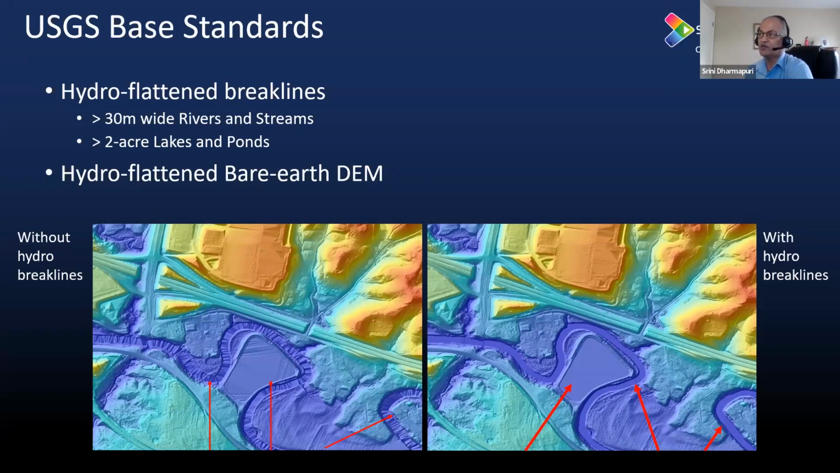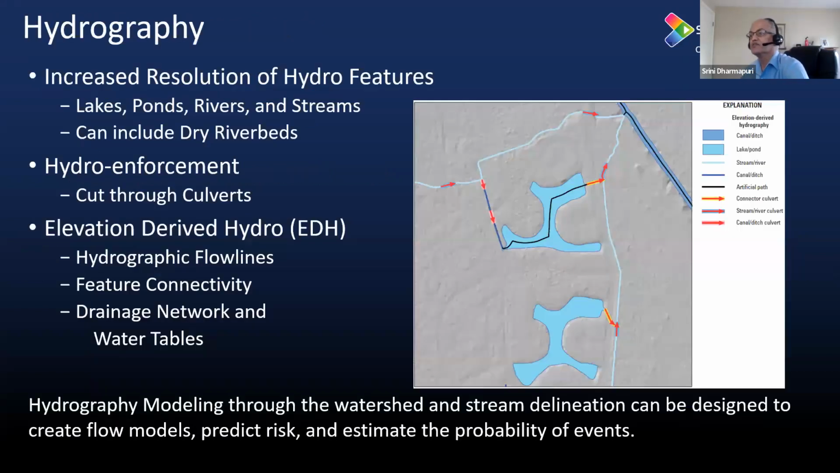So we are capturing hydro break lines to a certain extent, but what we are suggesting is that we can go many steps further. That is one of the programs USGS has taken to the next level, which is 3D HP, primarily updating all the water hydro features. Can we go to the next slide? So this is what we are talking about. It is 3D HP, or elevation-derived hydrography.